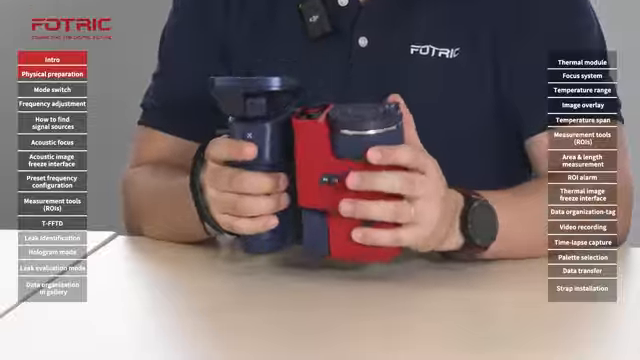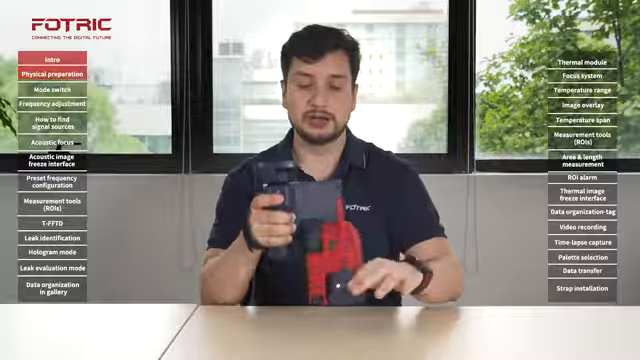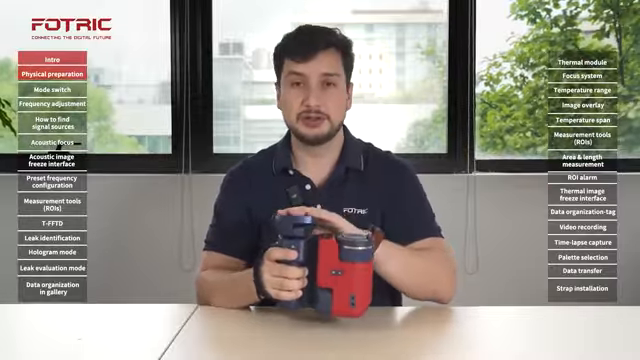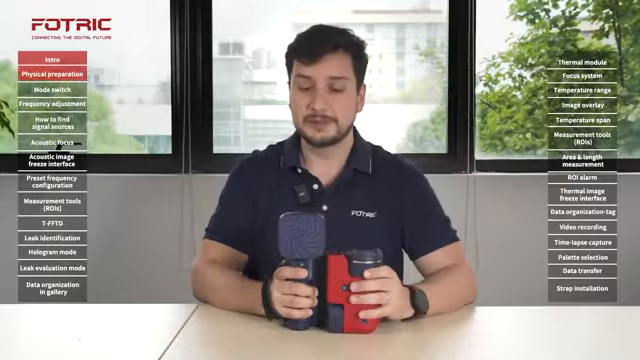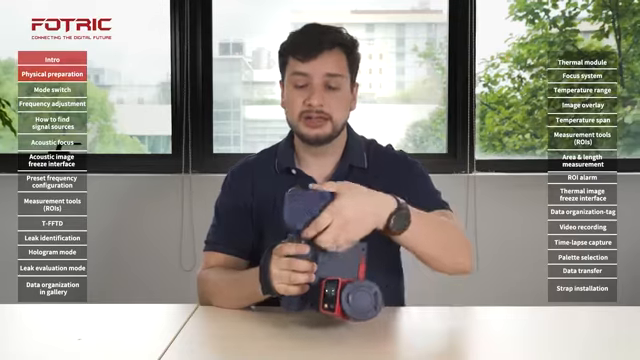Now that the camera is ready to start an inspection, the thermal module can rotate 180 degrees. It can also be kept upwards if I'm going to use the acoustic module, and the acoustic module will rotate 90 degrees. Both of them can be used at the same time or independently.